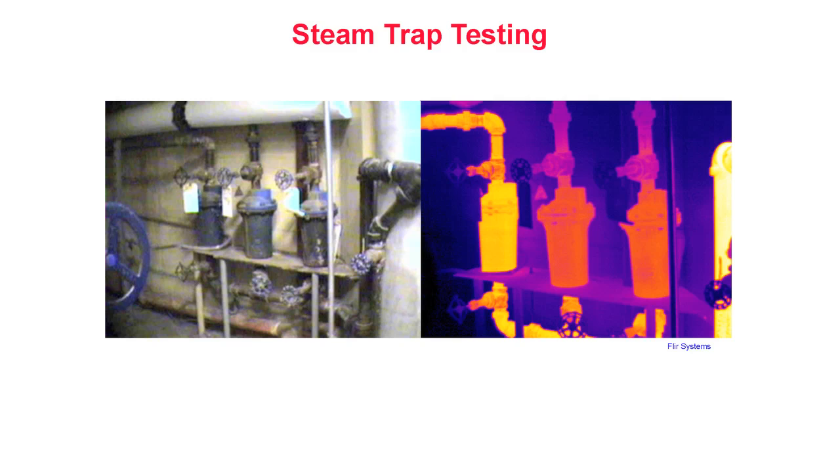As condensate builds, steam temperature decreases, causing more condensate to form. Left unchecked, this process will continue until all of the steam has returned to water. In order to maintain steam system efficiency, condensate must be quickly removed from the steam system. In order to do this, an automatic mechanical valve called a steam trap is utilized to discharge condensate while retaining live steam within the system.